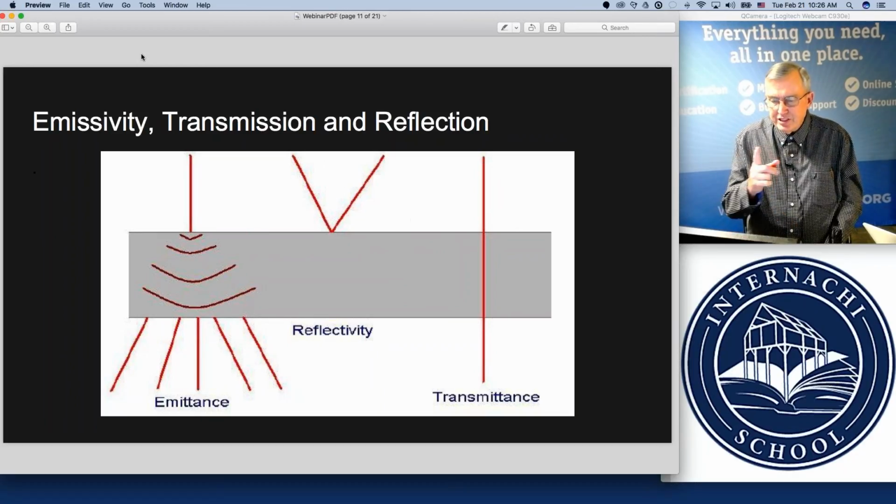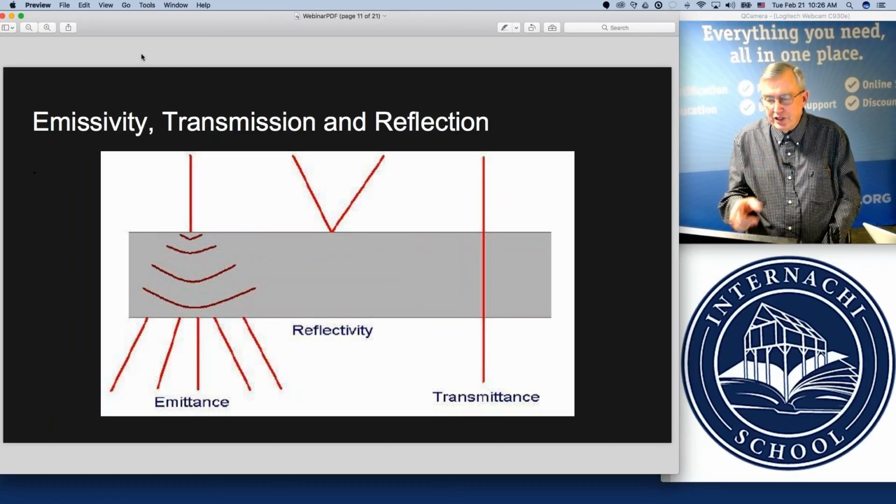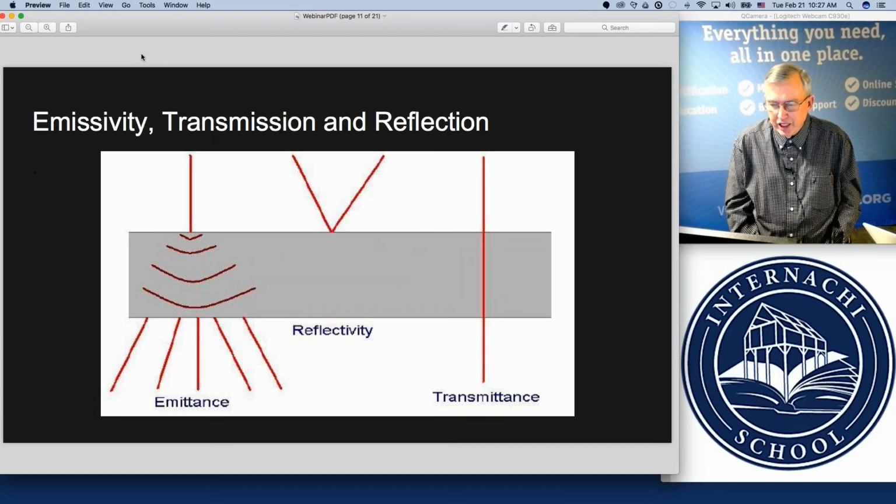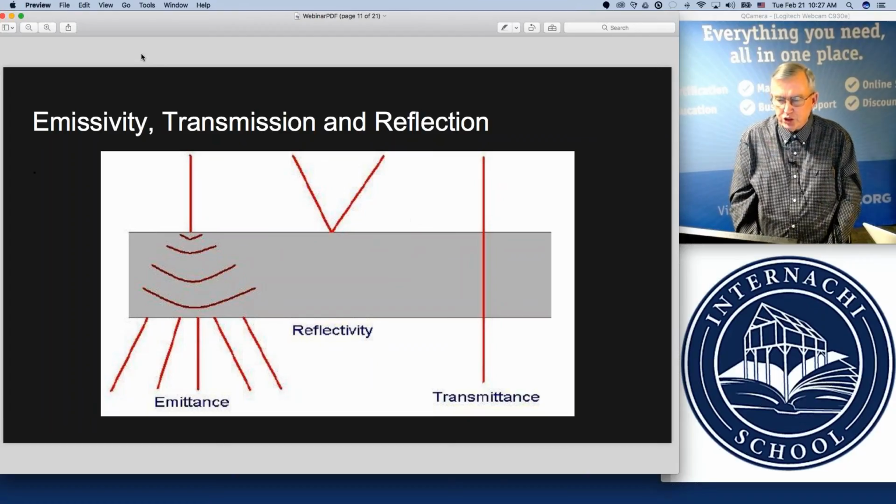Now, in the case of transmittance, you see the third factor there. Transmittance is the aspect that's very rare, that thermal imaging frequencies can pass through materials. And you almost never run into that in a building inspection. I'll give you a couple examples of where it is true, and you can see it.